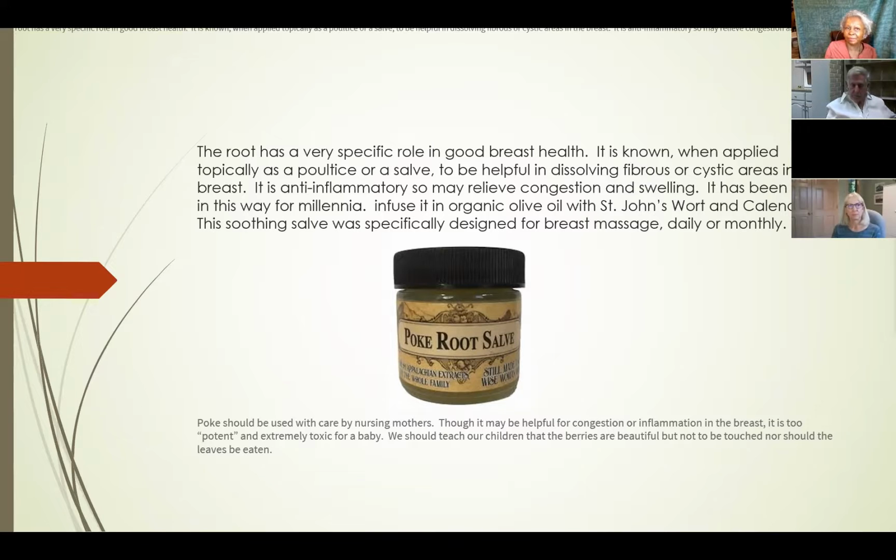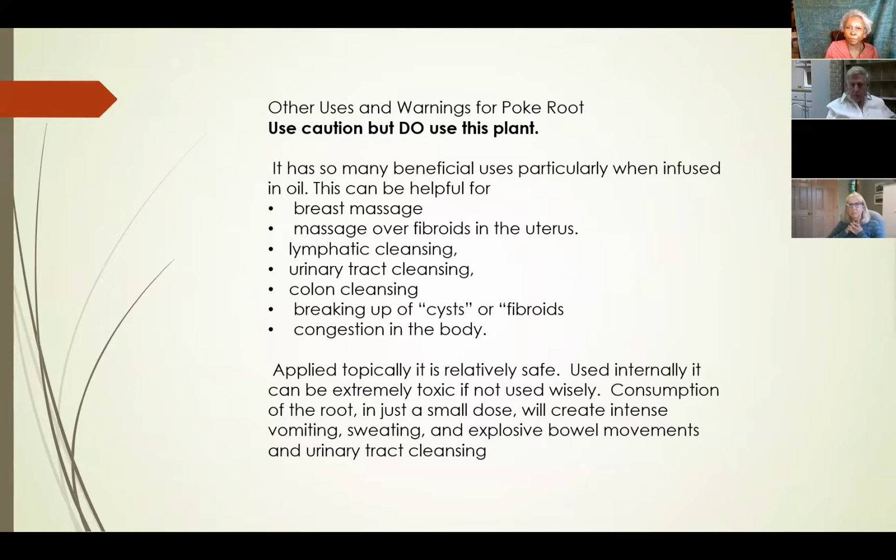We've got between 500 and 700 lymph nodes in our body. A lot of them are in the neck area. A lot of them are around the breast. And surprisingly, there's 150 lymph nodes in the colon. So pokeroot is really good for moving the lymphatic system. Of course, you want to mix it with some other oils. Some people are afraid of pokeroot, but I would rather use it than not use it.